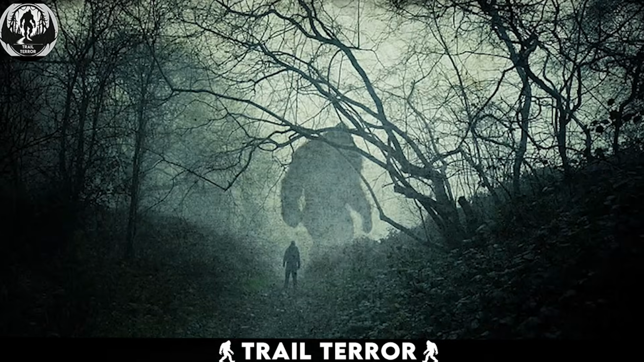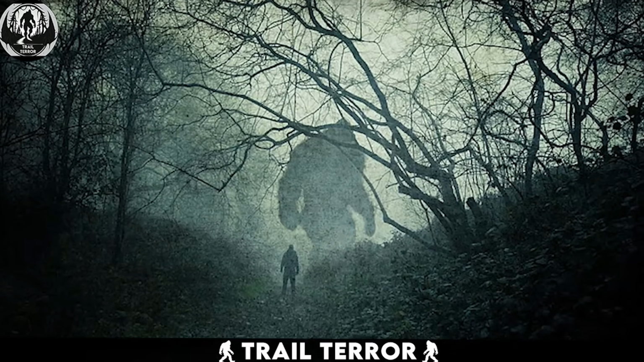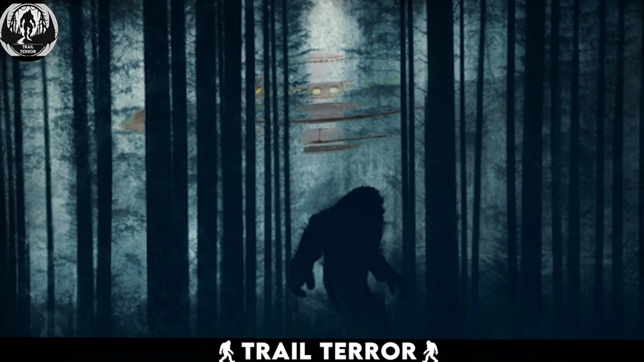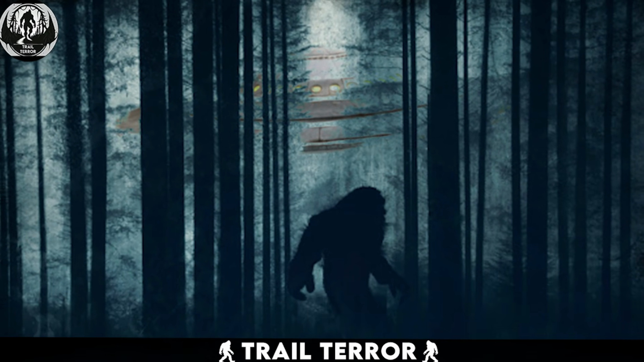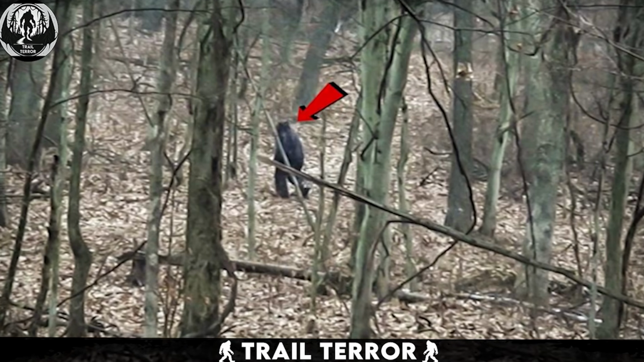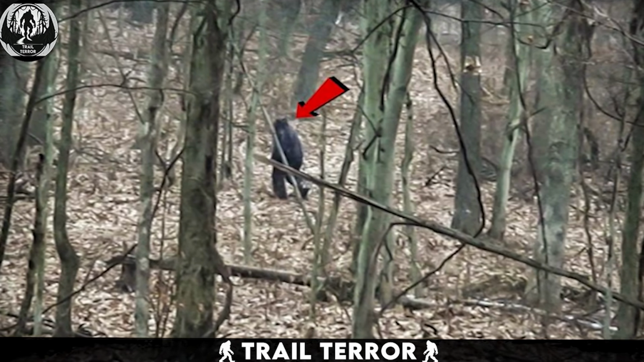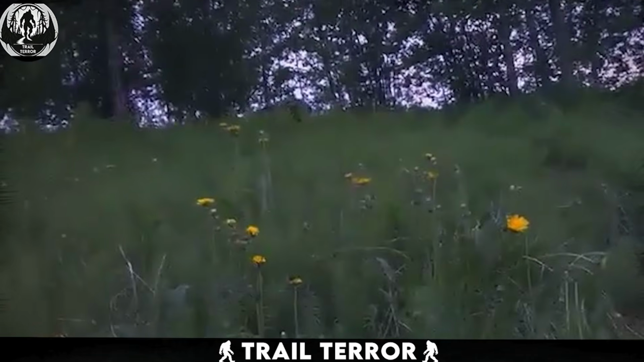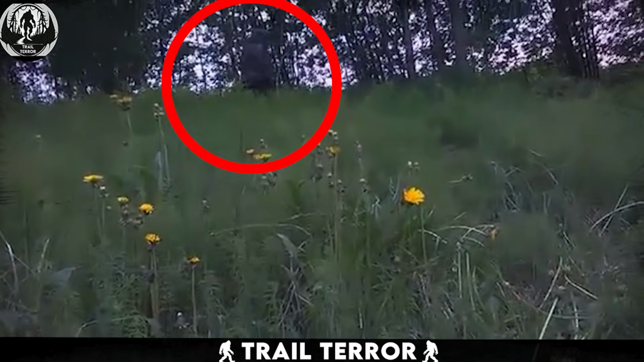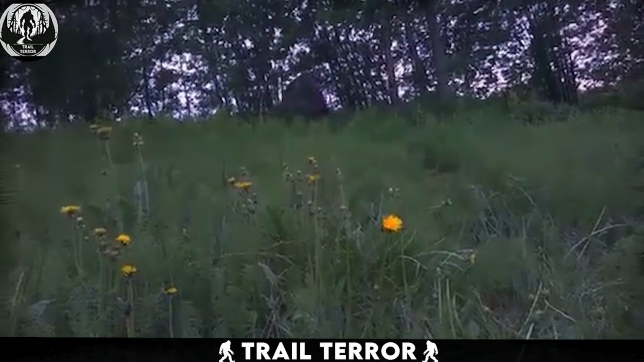Numerous Bigfoot sightings circulate on the internet, with some debunked but a few remain a mystery. This particular sighting, though less known, is quite compelling. The creature captured in the footage closely matches the traditional descriptions of Bigfoot. A man noticed this creature lurking behind the trees. He anticipated its return and decided to document the encounter.